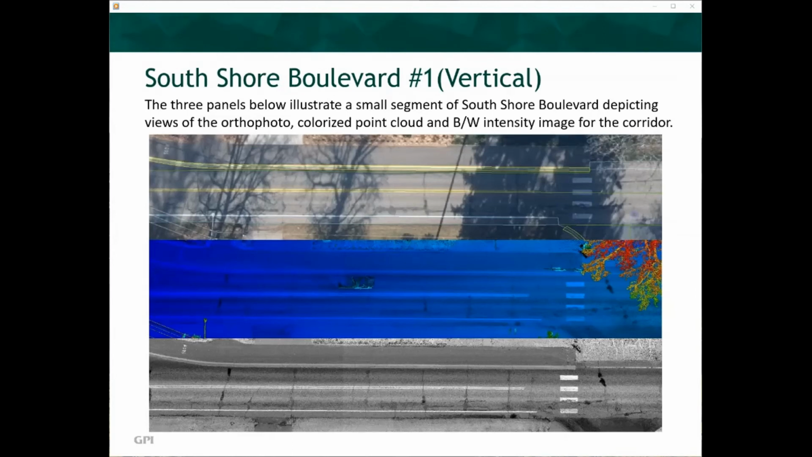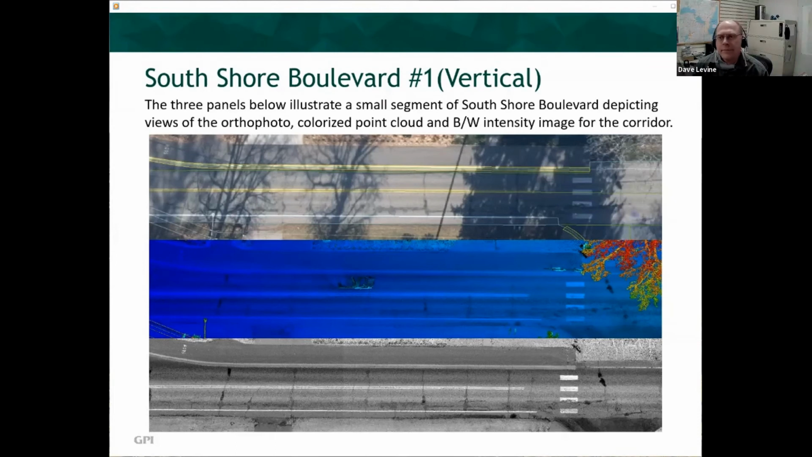The orthophoto provides a visual image of the cracking and patching among a few distress types. The color point cloud indicates a more precise view of the series of cracks and patching showing up as dark lines and patching. The black and white intensity image furnishes the best view of the distress cracking and patching, with very clear dark lines and patches showing up in the image.